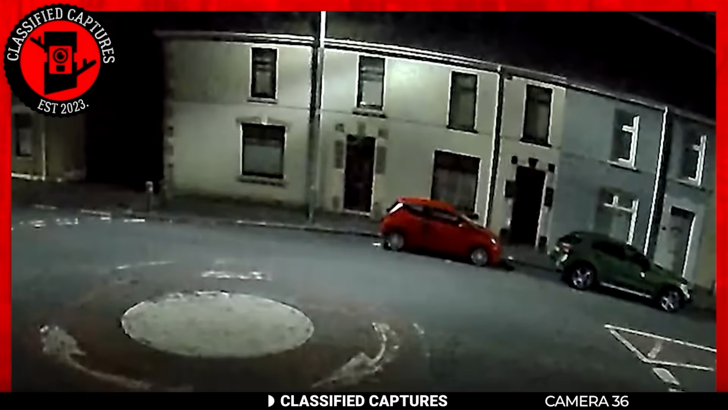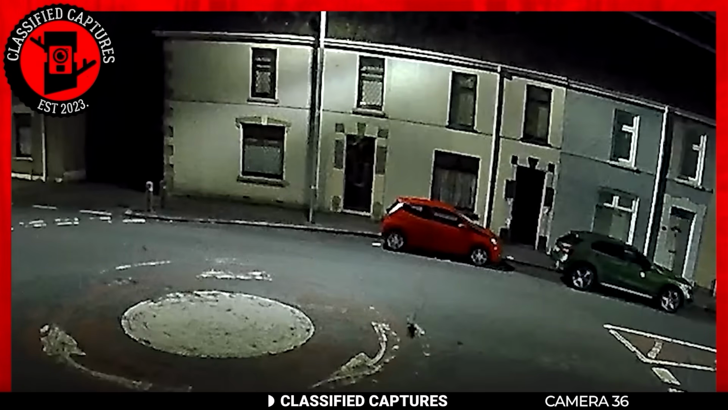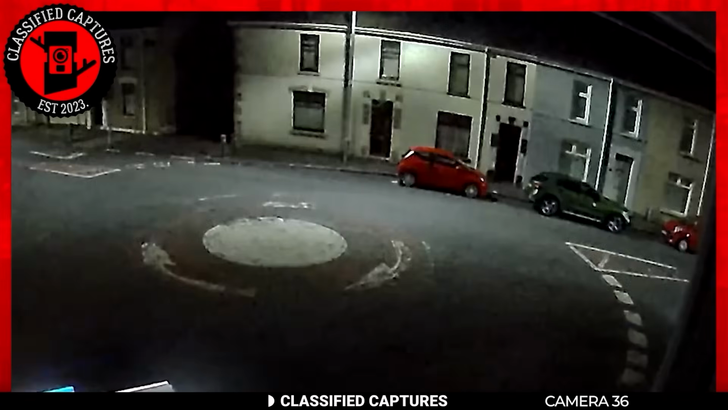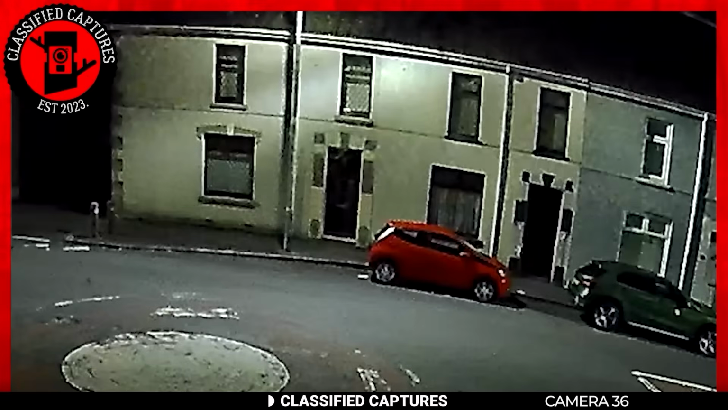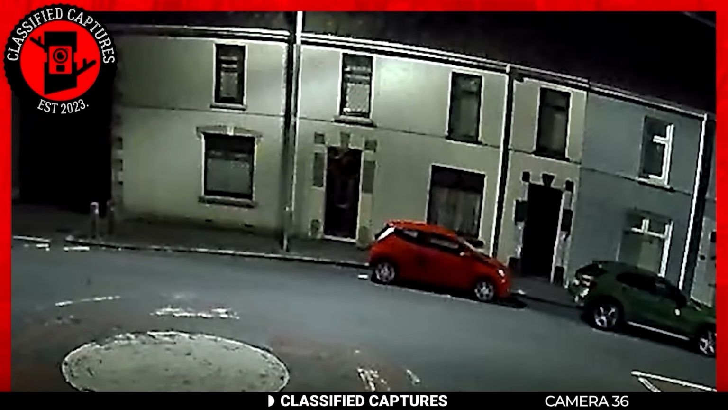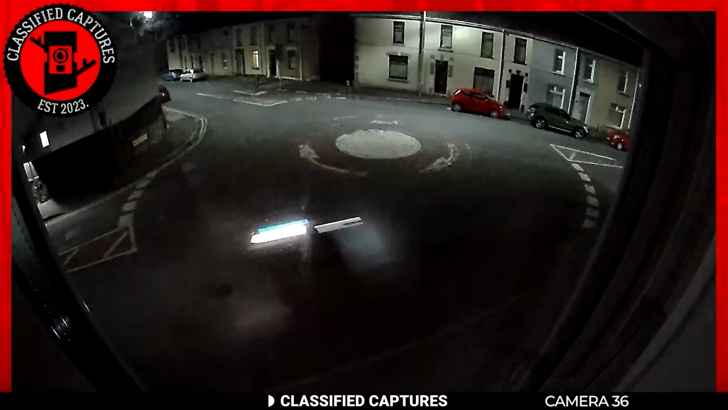Descending from the rooftop of the building, a peculiar entity moves behind the red car, then climbs onto the vehicle and continues its descent, eventually crossing the road. However, as it reaches the center of the road, the creature vanishes. At first, it might appear like some sort of rodent or something similar, but the way it vanishes defies all logic. This leaves us with one question. What in the world was that?